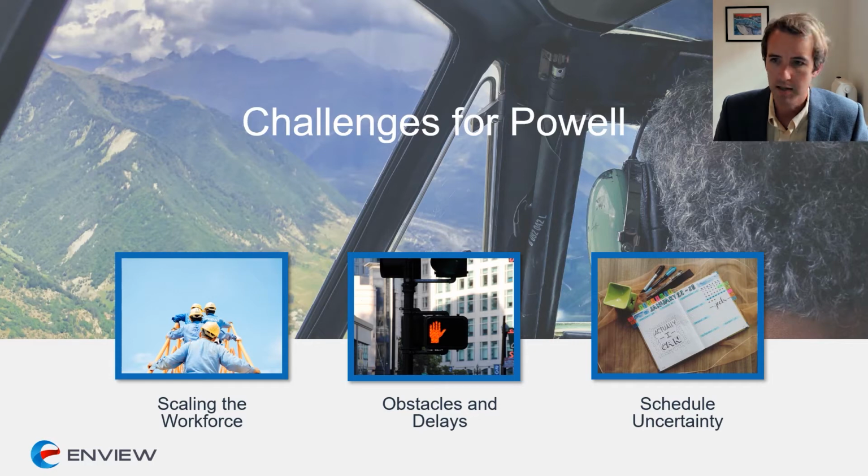Scaling the workforce is a problem. Powell's company has bid and won several projects at the same time, but must now attempt to double the size of the workforce in a matter of weeks. Additionally, there are obstacles and delays due to weather affecting data capture operations, out of warranty equipment and failure, staff shortages, and reflights due to corrupt data.